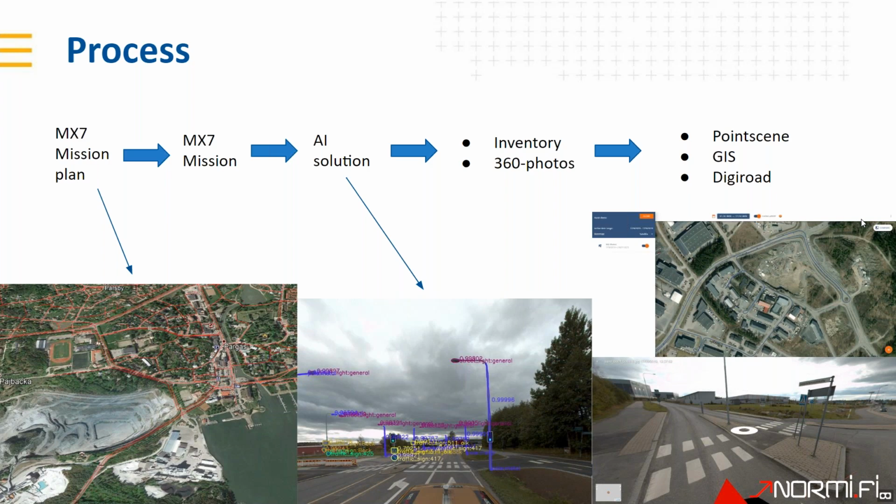Also, it's very easy to use whatever geographical information system and just use the GeoJSON file and put everything on a map. And it's also very straightforward if you want to export the traffic sign data to the Digiroad, because we have to do very little work on that end when we have the inventory.